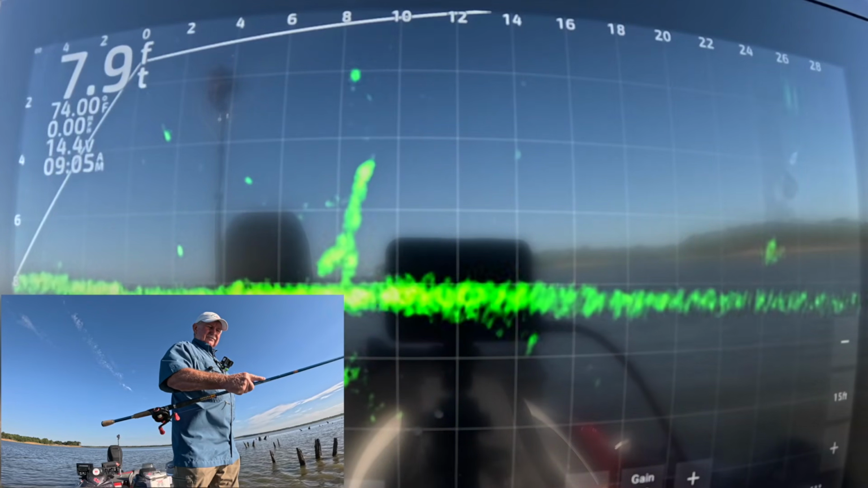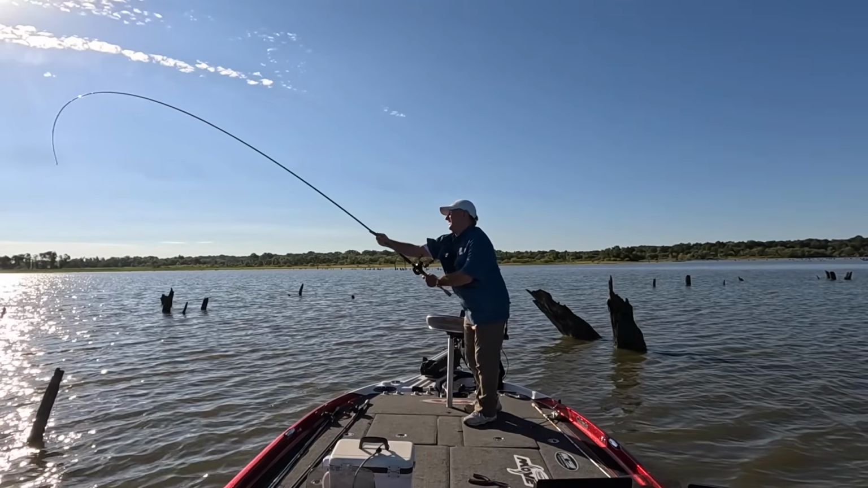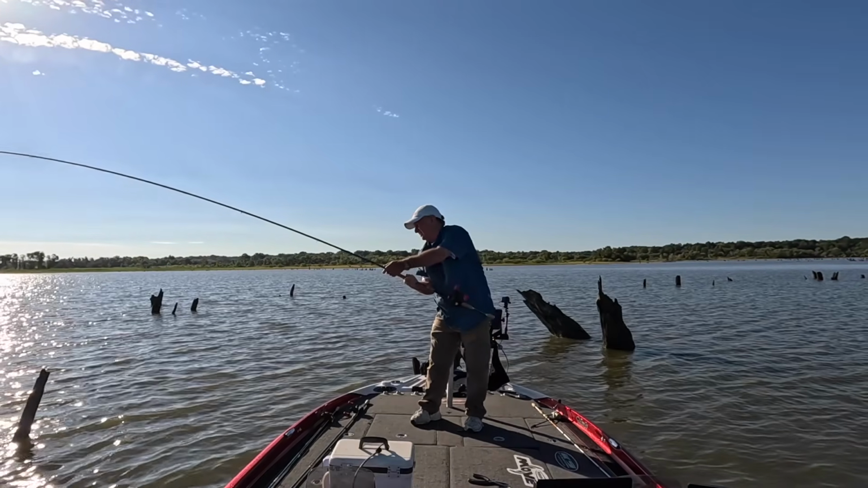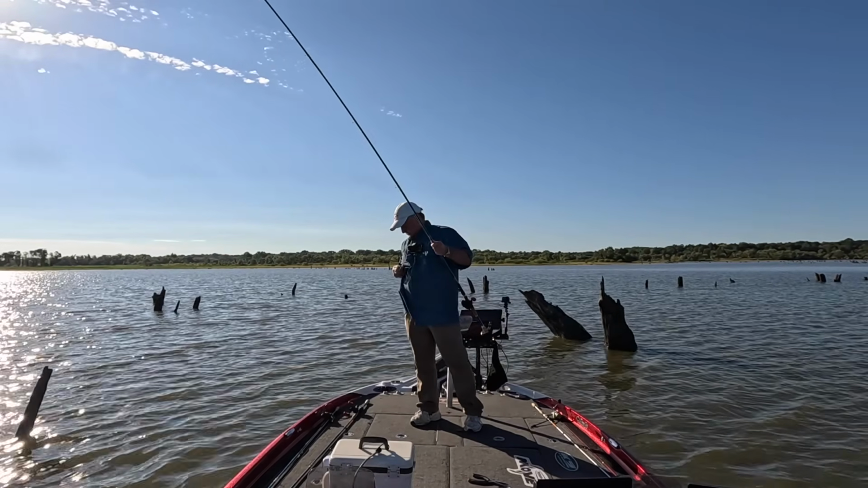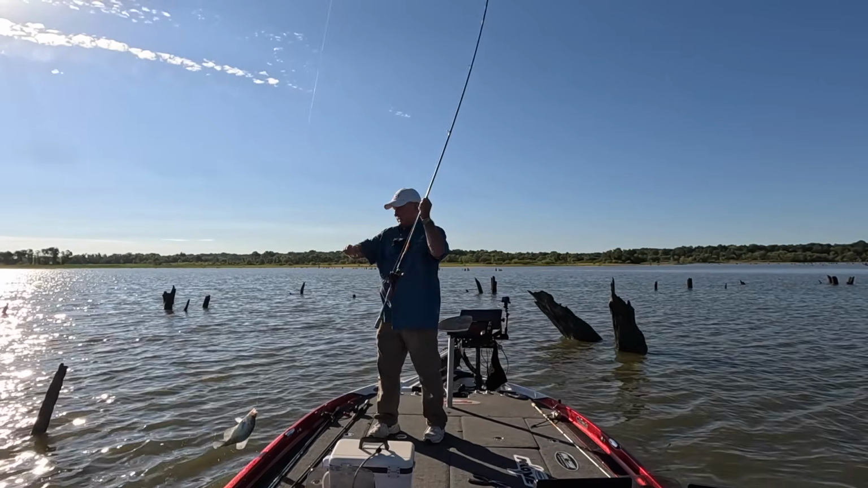Shake the heck out of it. Now I got his attention. Yeah, it made him come off of it. You see that? Shook him out. Oh. That's a crappie. Yeah, it's a crappie. Lost my microphone. Alright. Boy, we had to shake him off the tree.